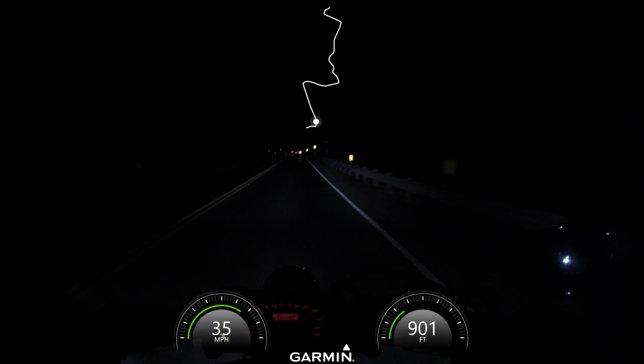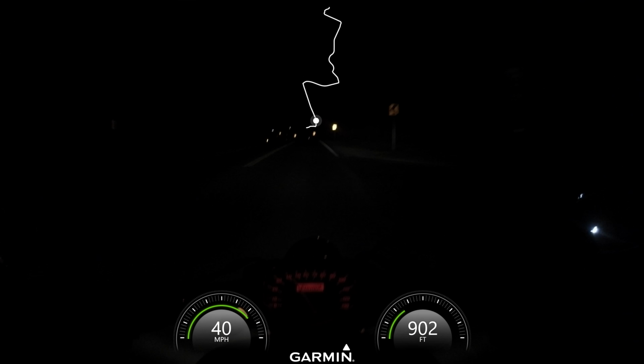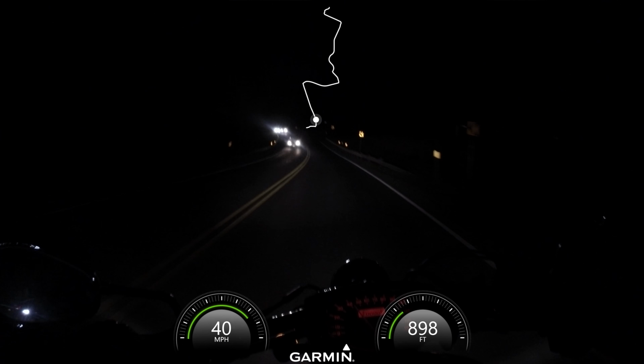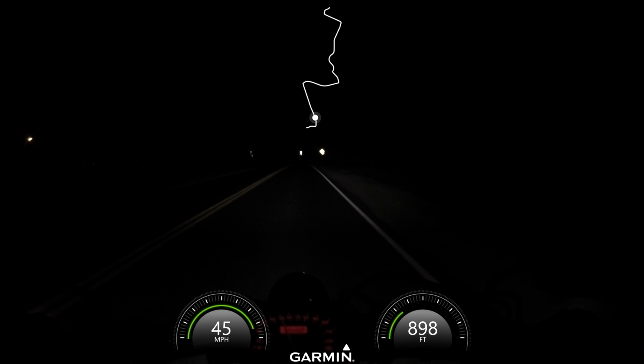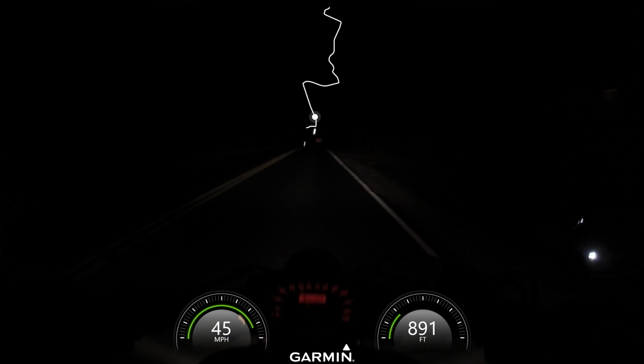All right, Shadow DPS out here trying to test the low light capability of the Garmin Virb. So I just want to get a sense of how this thing performs in low light. It's got to be better than the Drift Ghost. So we shall see.